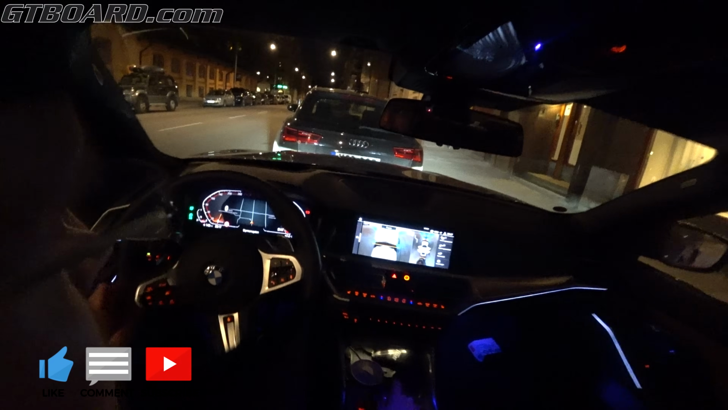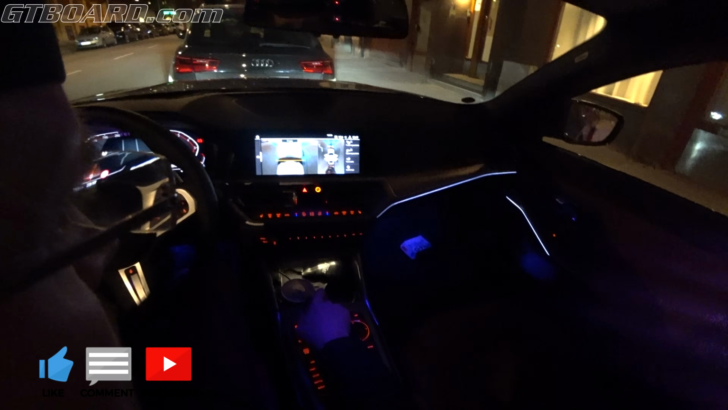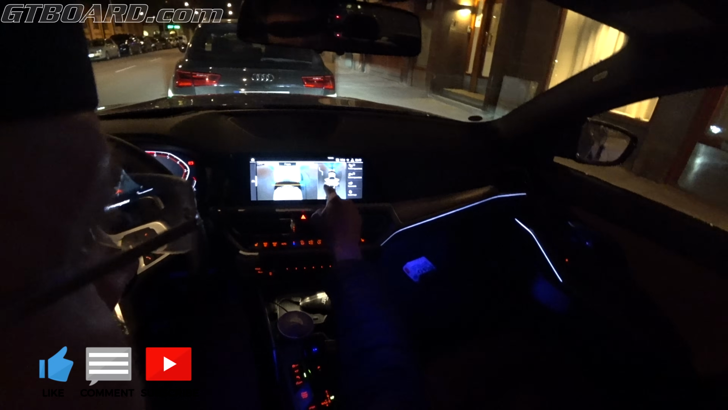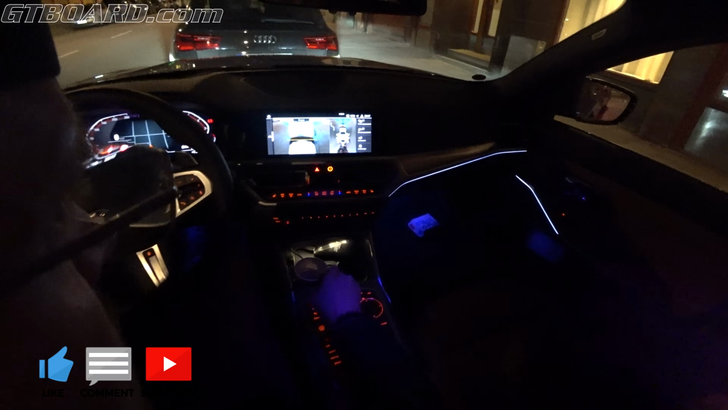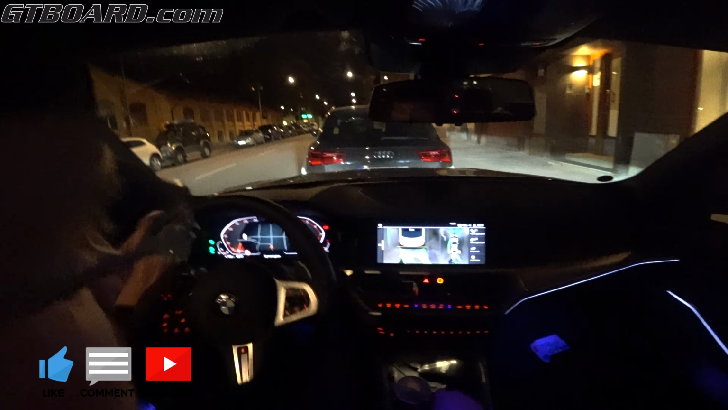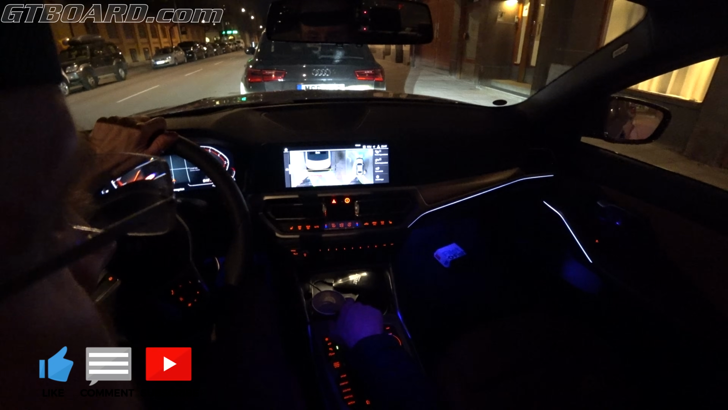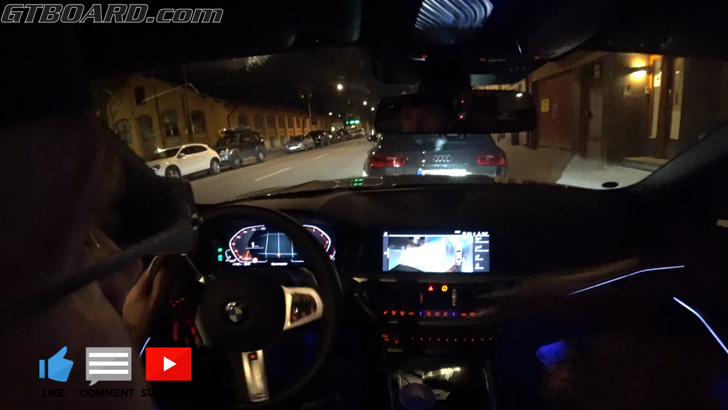Okay, I need to do that. So if I want to leave the parking spot, can I do that? I don't dare to try. Shit, that car was possessed.